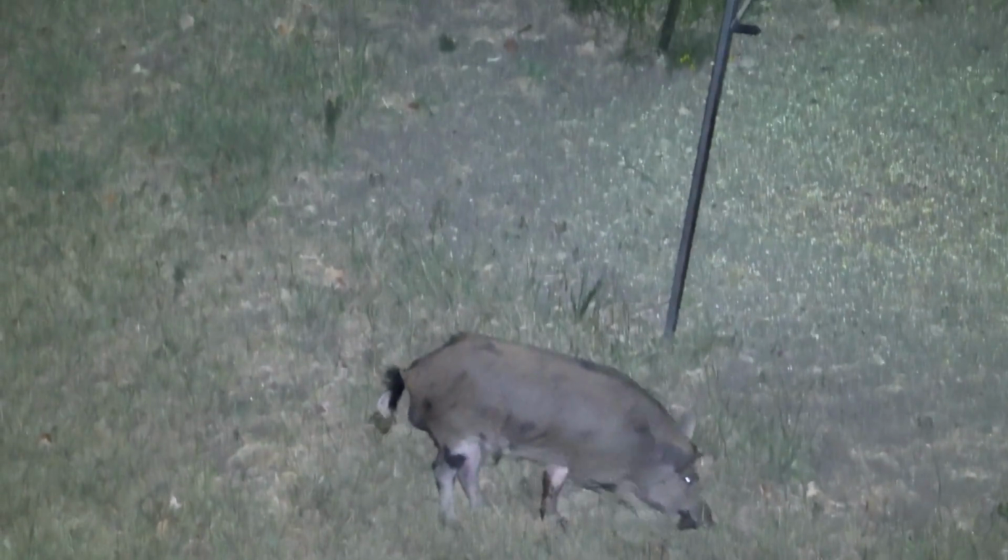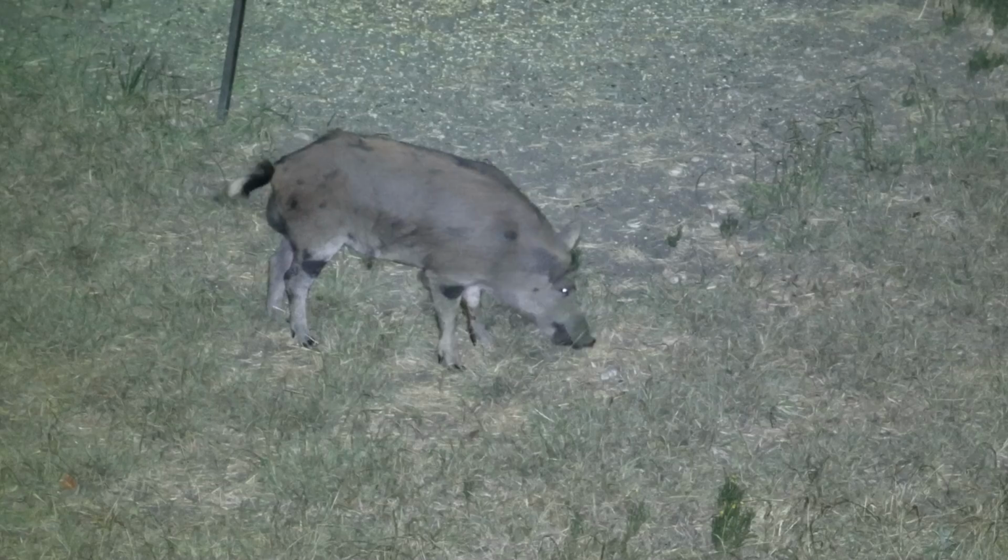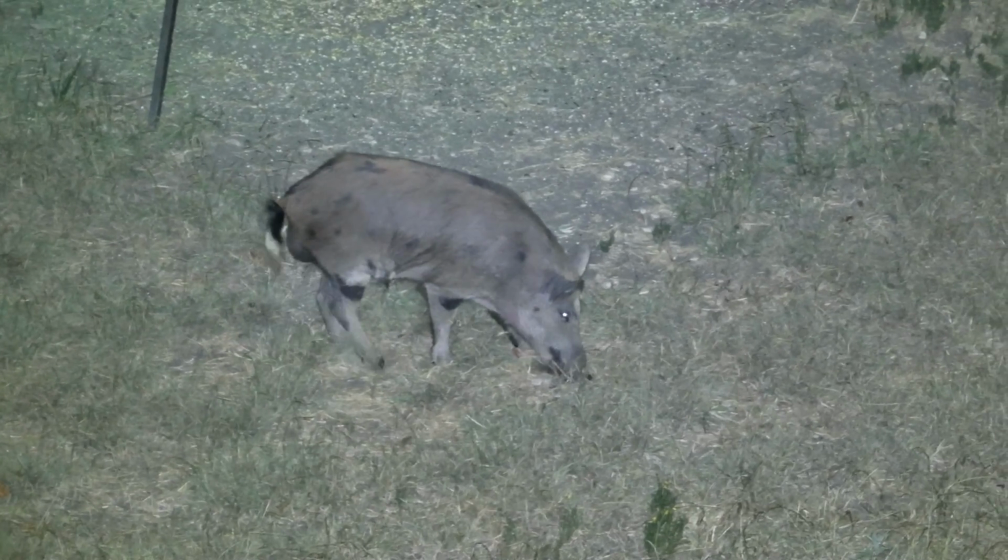So I got some really good footage yesterday, and now what we're going to try is get some really good footage again. And yesterday Eric already asked if he could shoot this hog. So I think that's the plan for today. He'll shoot that hog, we get some good footage with the drone, and see what else we can find. Because yesterday we came across a coyote on our property and so forth, and I want to see if we can maybe see any other hogs coming in.